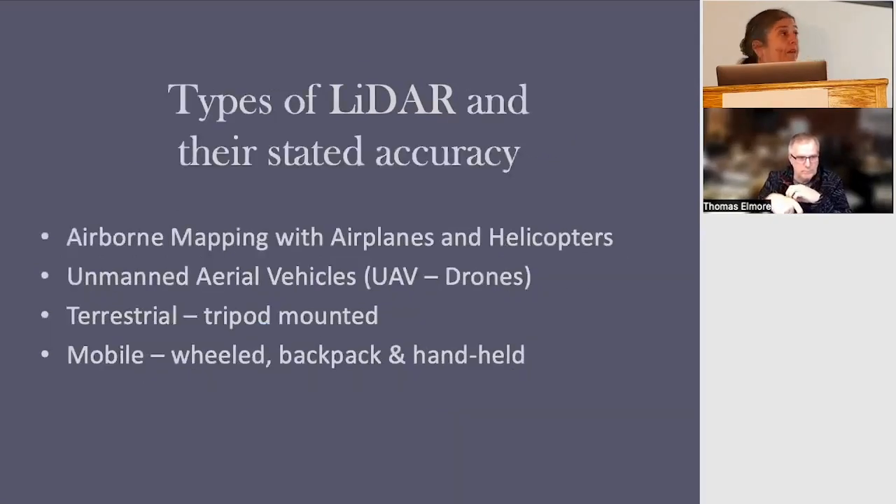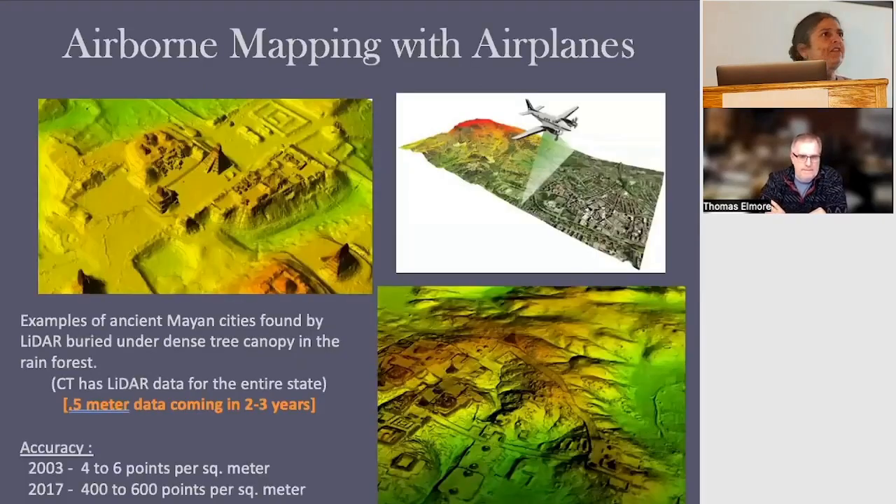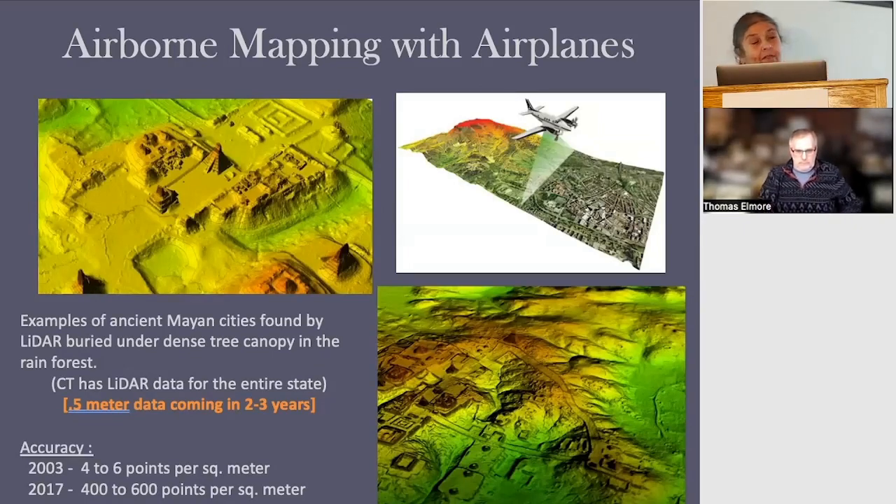And there's 4 different general areas of LiDAR. There's airborne LiDAR. There's drone or UAV LiDAR that's on these drones. There's terrestrial or tripod mounted LiDAR. And then there's the mobile and handheld LiDAR. And each of those has an application. Like, for instance, you can't picture Tom walking around with this 3D handheld LiDAR in the middle of the Mayan desert, the Mayan tropical jungle.